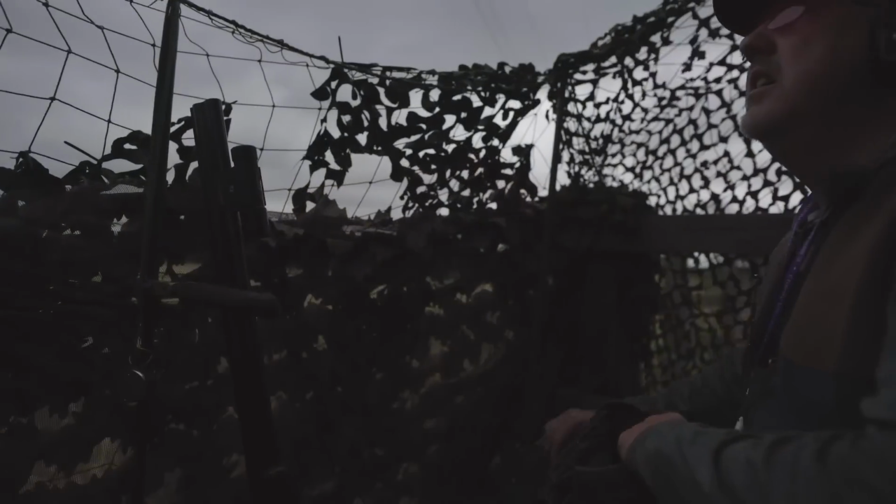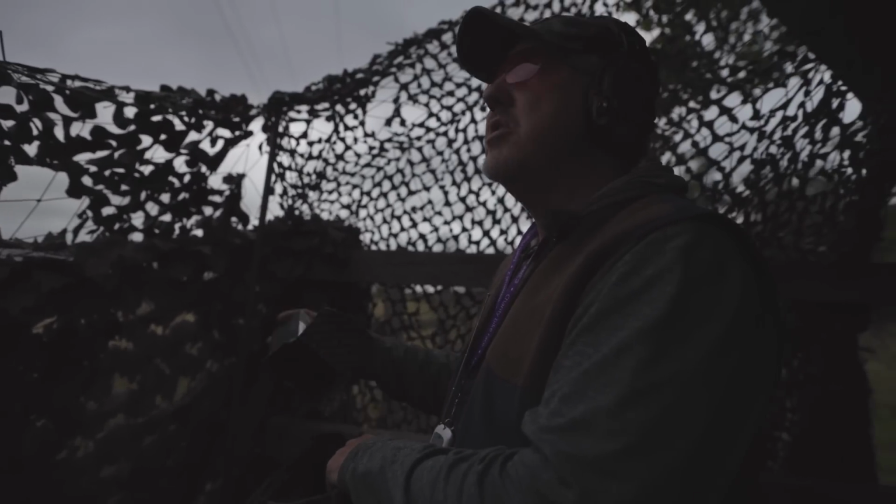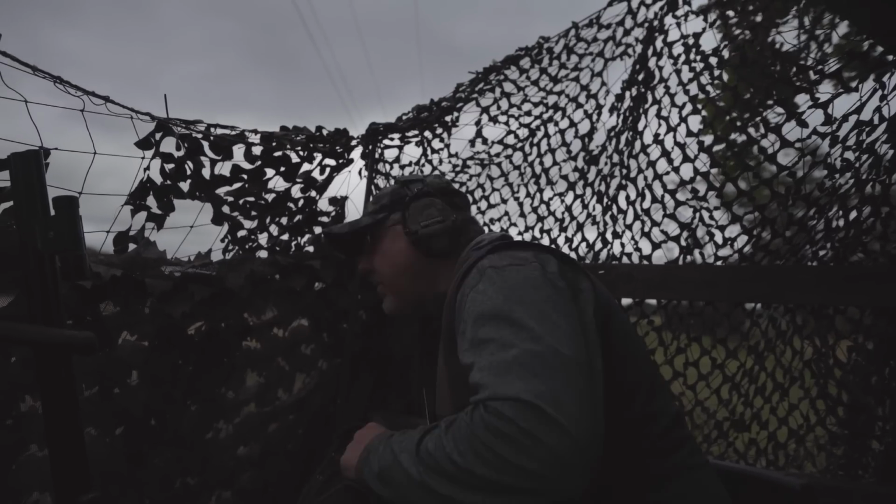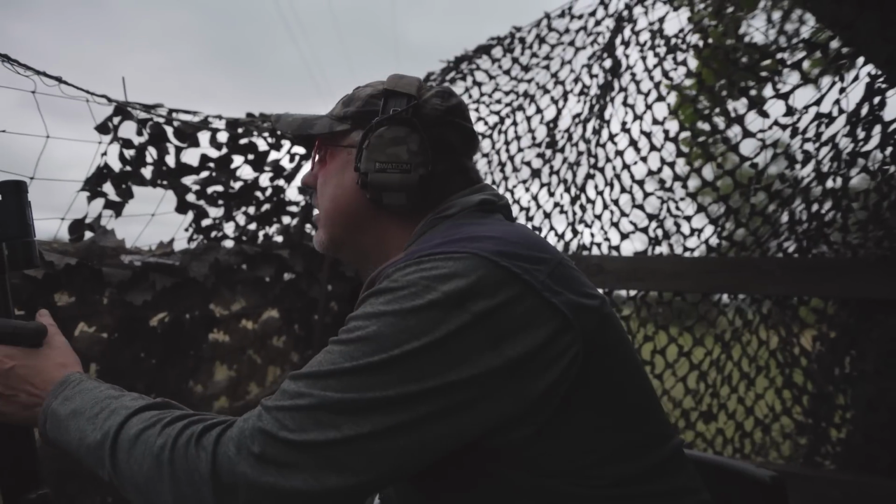All right here, but there's a flight line to our left where they're flying down this narrow wood. And there's a pheasant pen in that wood. Obviously there's no poults in it. Hang on, this is coming.